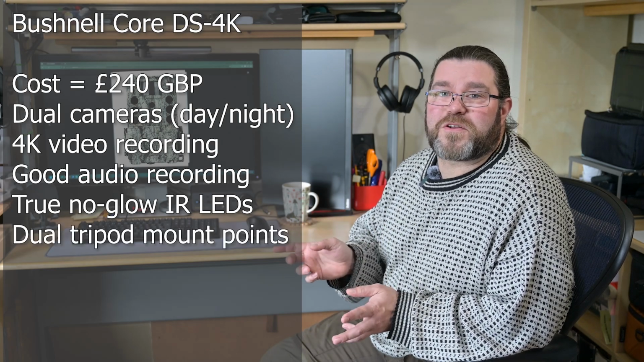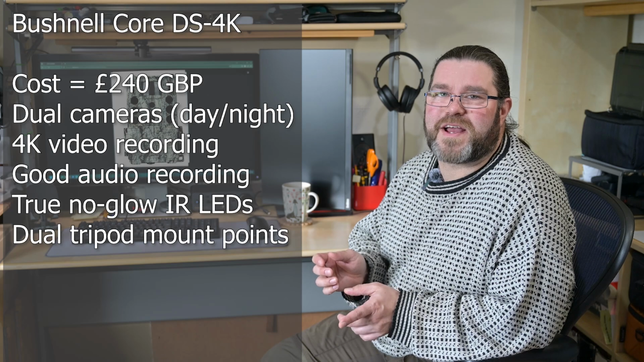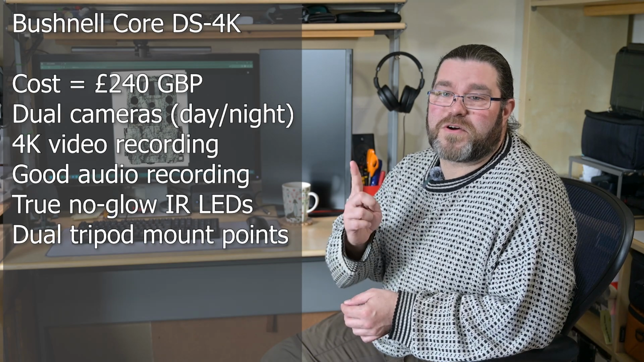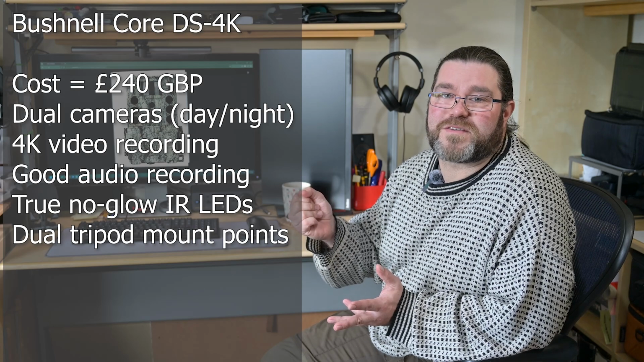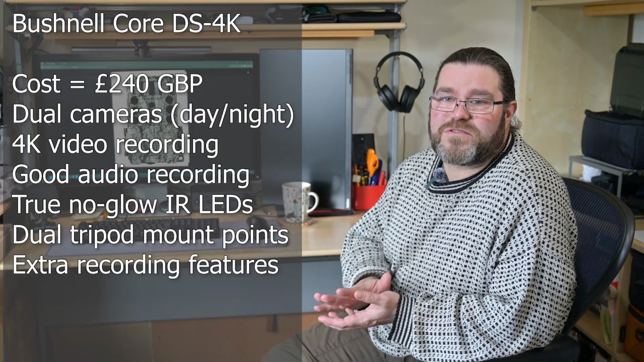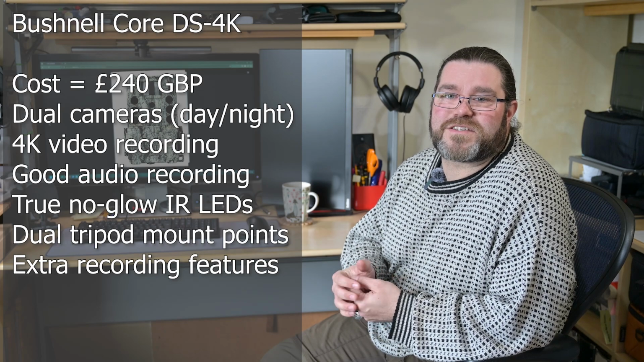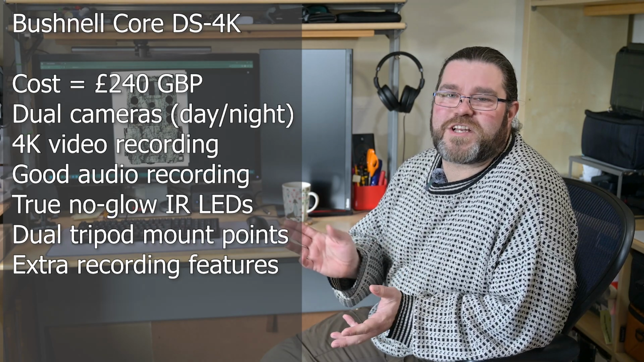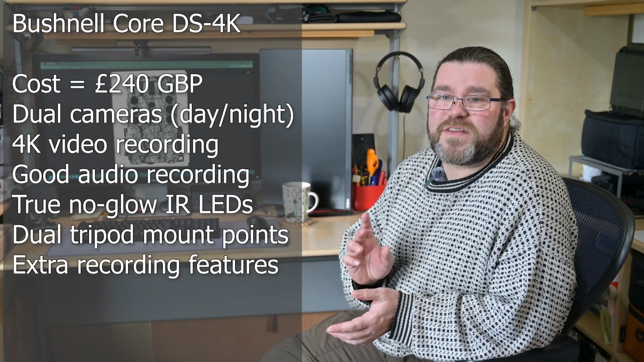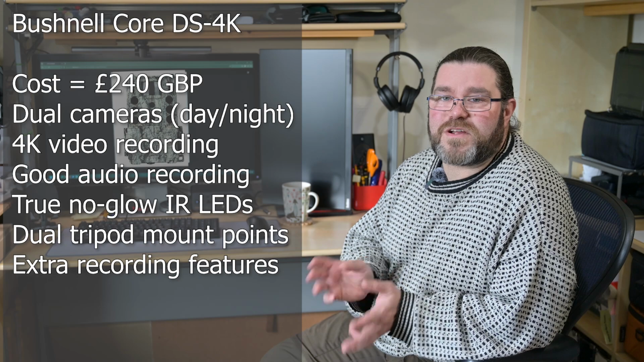And the tripod mount, I thought the tripod mount position on the CY95 was a bit odd, being on the back. Well, the Bushnell has one on the bottom and one on the back, so you can decide where you want to mount it. And it has a host of other features, so you can set it up to do field scans or time-lapse or photos and videos in whatever arrangement you might like. The one thing it does lack, compared to the CY95, is a solar panel.